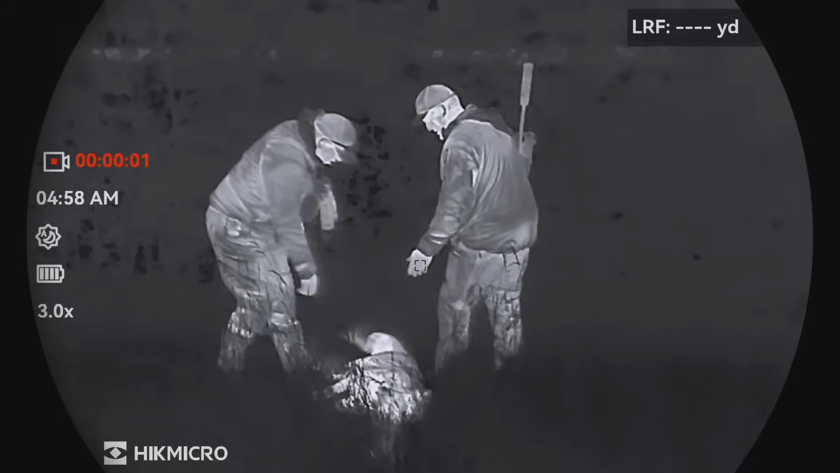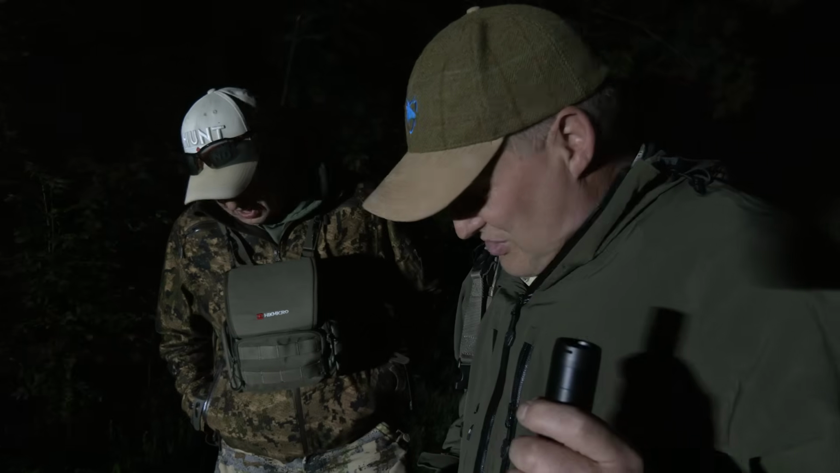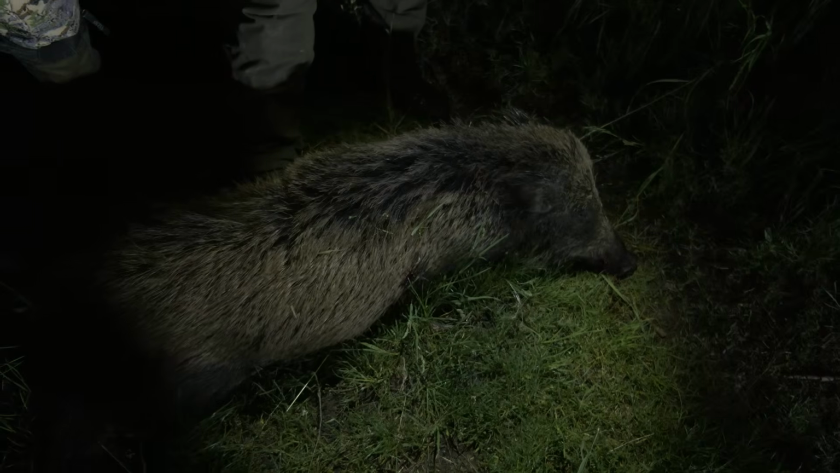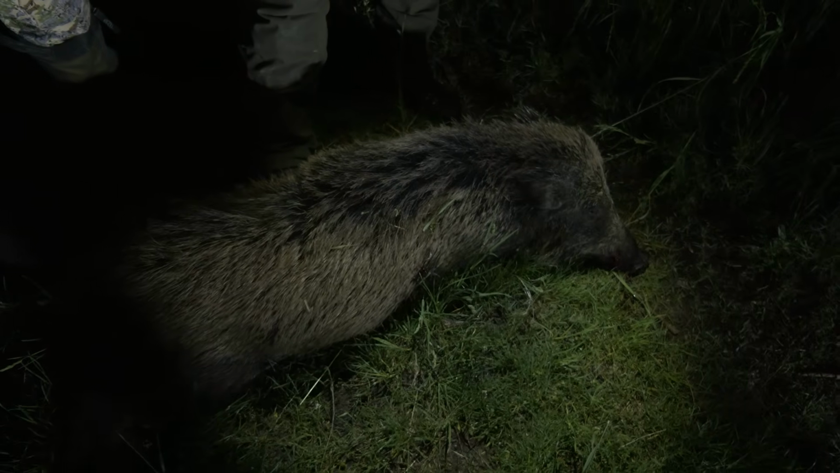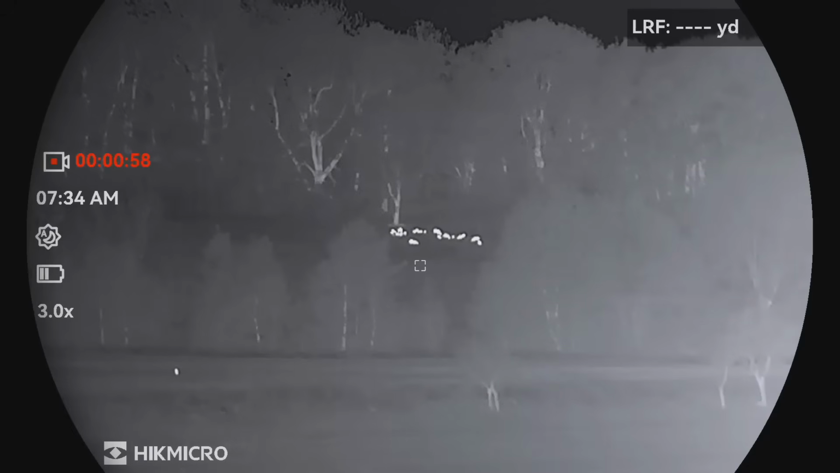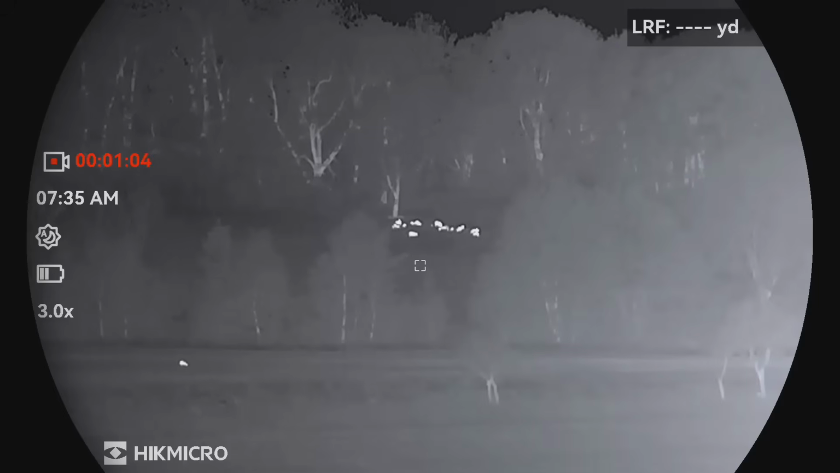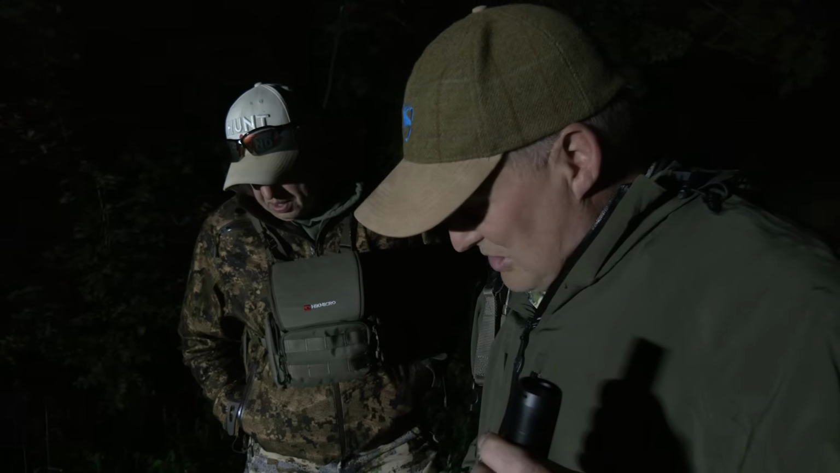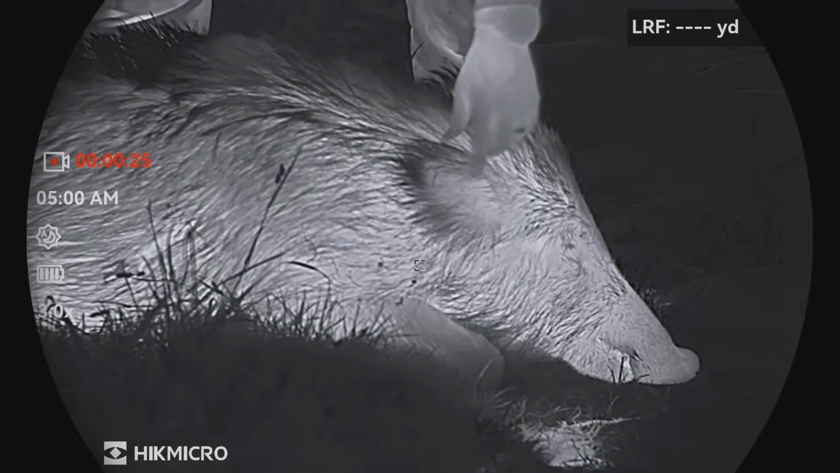At first glance, what you notice with this pig is it's extremely thin. But it just reinforces the point that with the thermal gear, it's so much easier than the last time we did this together. Yeah, so much easier. We spotted the boar from a mile away, and then we decided, okay, let's have a look. I think your point's valid though: don't abuse it. Use it as a tool to shoot the right animals.